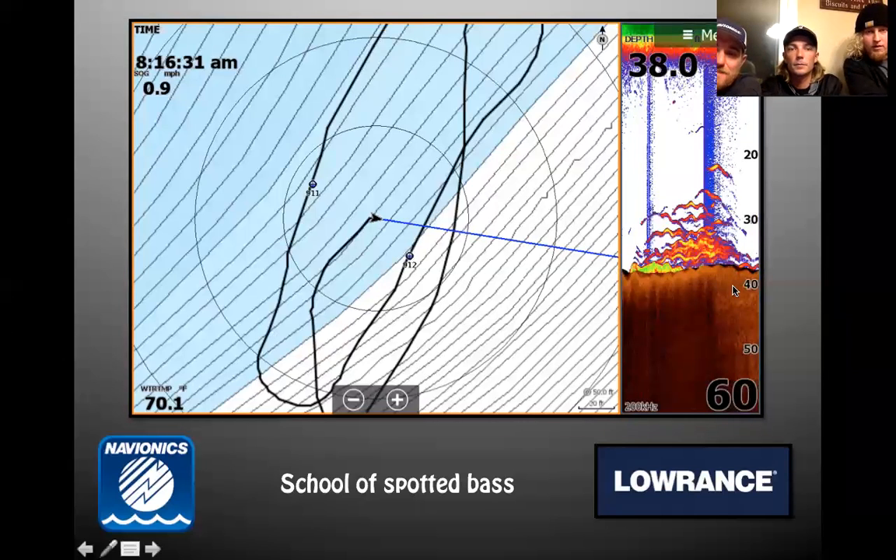Spotted bass. How bad do you like fishing for spotted bass, Seth? They bite. And that's exactly what they do to you, don't they? They'll sit there, man. You look for them, man. You'll just see them. They show themselves to you. They're very curious fish. Here I'm right over the top, and you can already see these fish coming up to see the boat. They already know the boat's there.